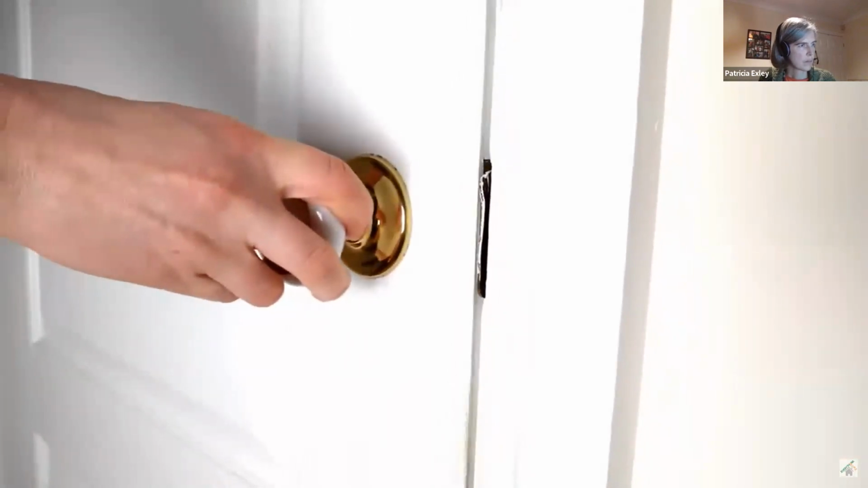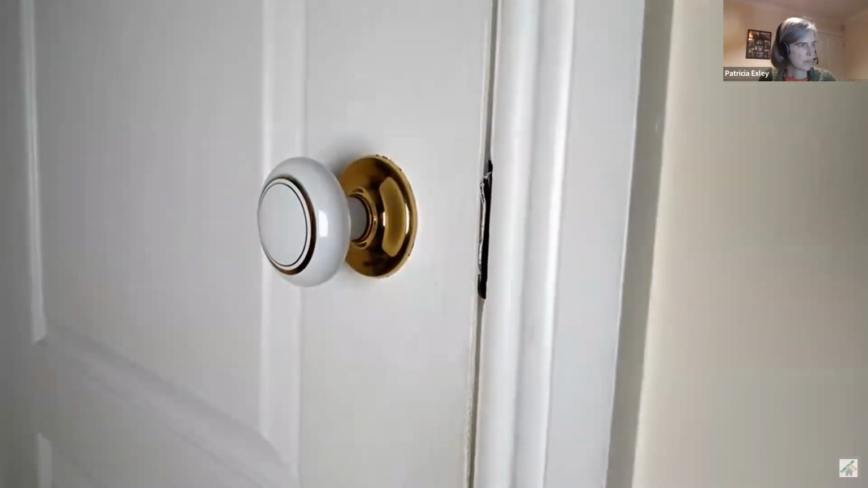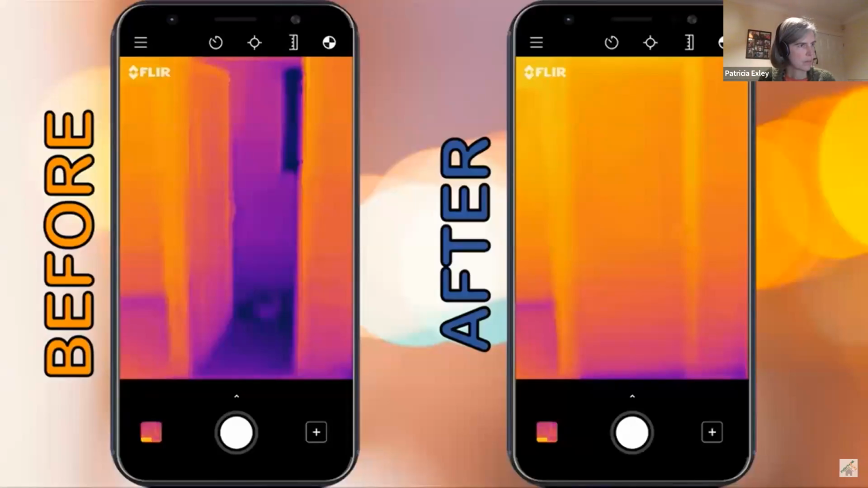It is therefore important to keep doors closed on unused and unheated rooms, and will cost you nothing to do. You can see here the difference in the amount of cold air entering the warm house when the door of the cold room is open compared to when it is closed.